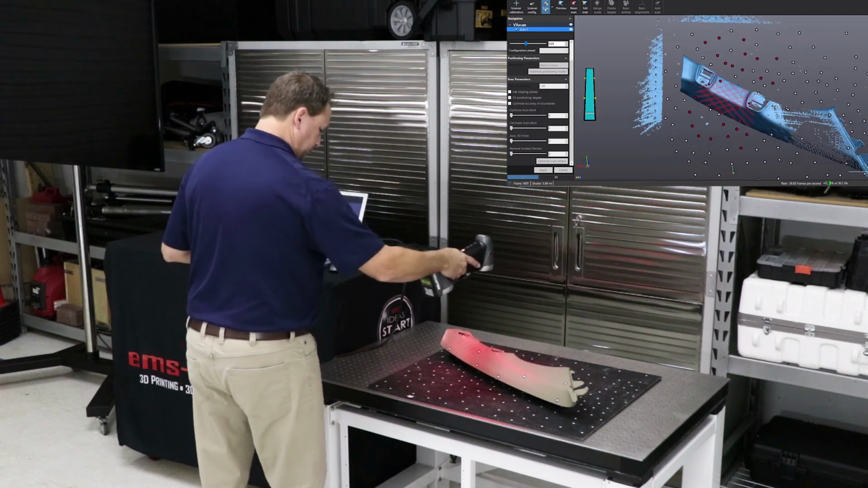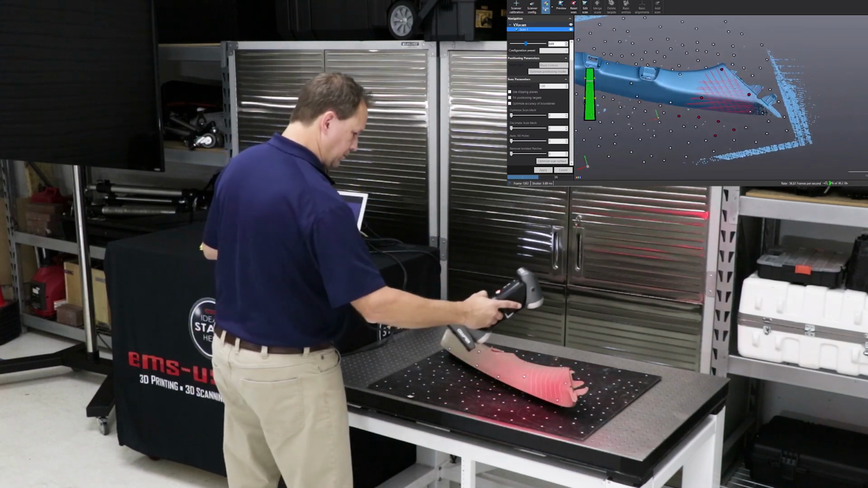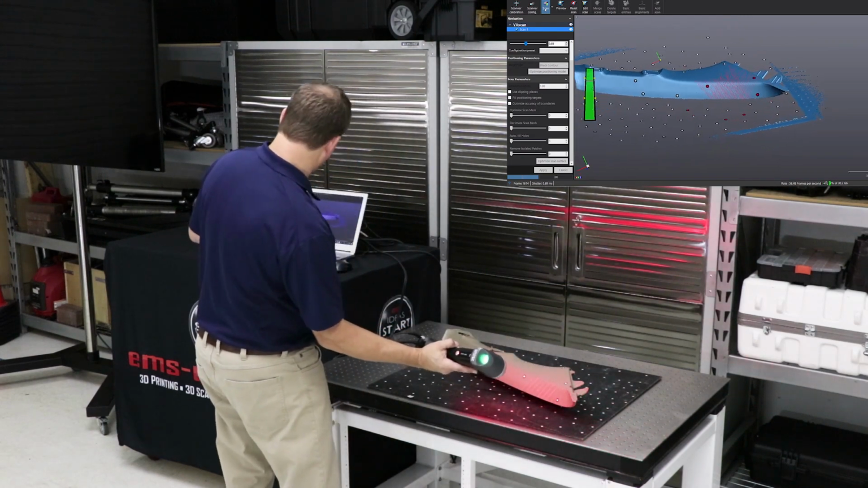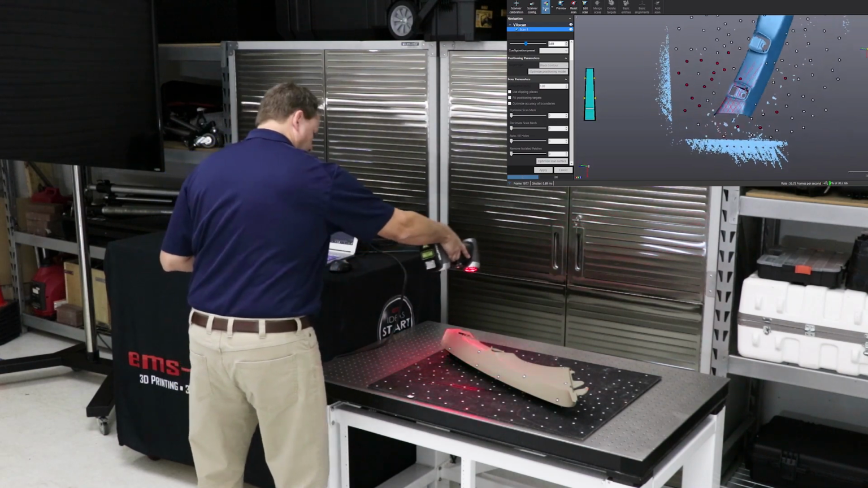And this will make more sense when we get done scanning this side, but basically it makes it easy to edit the scan file. So the first thing I do is I quickly move around and I try to pick up all the targets on the mat and on the part, and you can see they're red and white. So the red targets it's using, the white ones it knows about, okay? And you can see we're just going to start and work our way around.